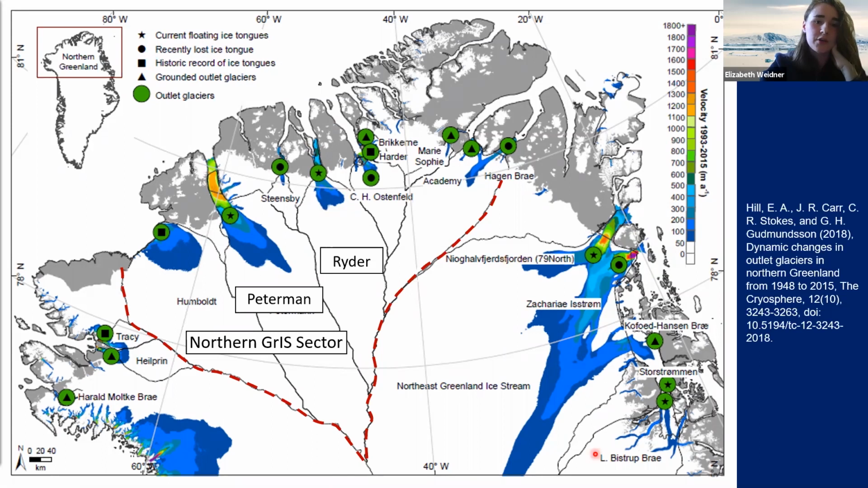There are a few in the east with names I'm not going to try to pronounce, but you'll also see a number of circles and squares. And these are glaciers which have had ice tongues in the past, and in many cases, those are recent losses. So Greenland is rapidly losing its floating ice tongues, and most of those that still exist, like Petermann, are retreating quite rapidly, which brings us to Ryder and its particularly interesting dynamics.